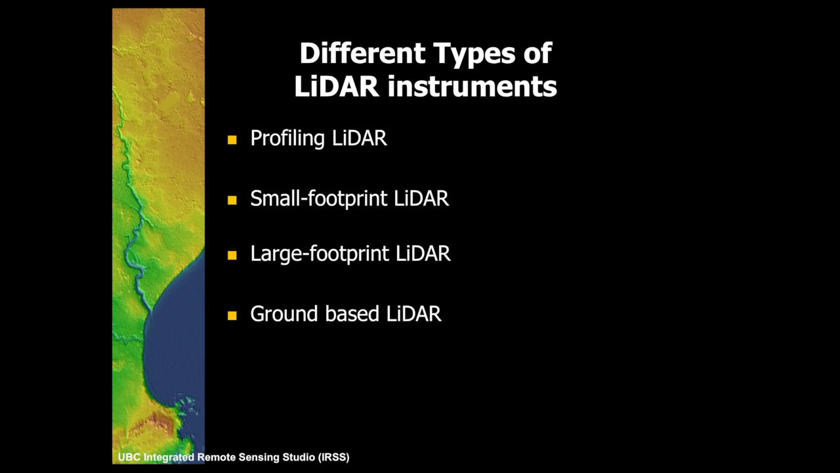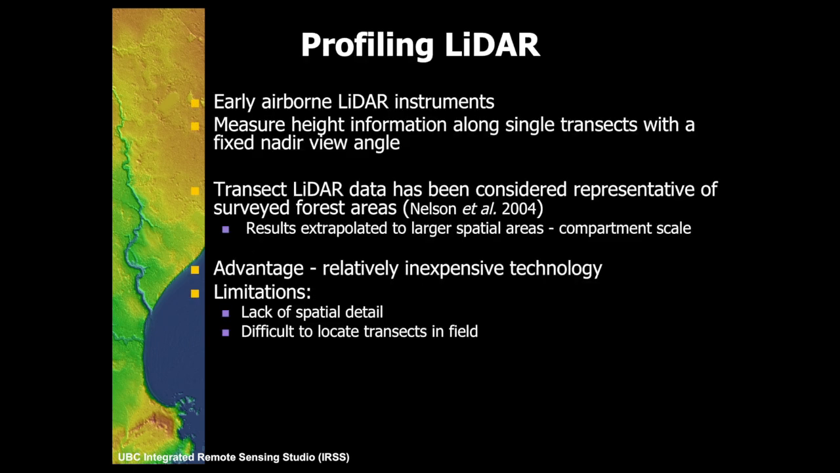There are 4 types of LiDAR. The one I've spent my time talking about is small footprint LiDAR. That's the one that is the most common by far used around the world. In the very early days, the first types of LiDAR were in fact profiling LiDAR. And they were developed for railway lines and power lines and people who didn't really care about the landscape view. All they cared about was a single line. So these profiling LiDARs just sent out an individual pulse in one line.